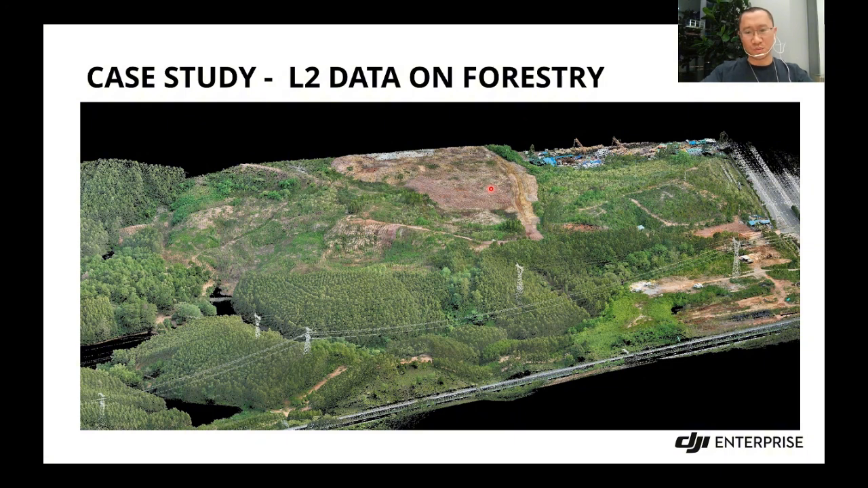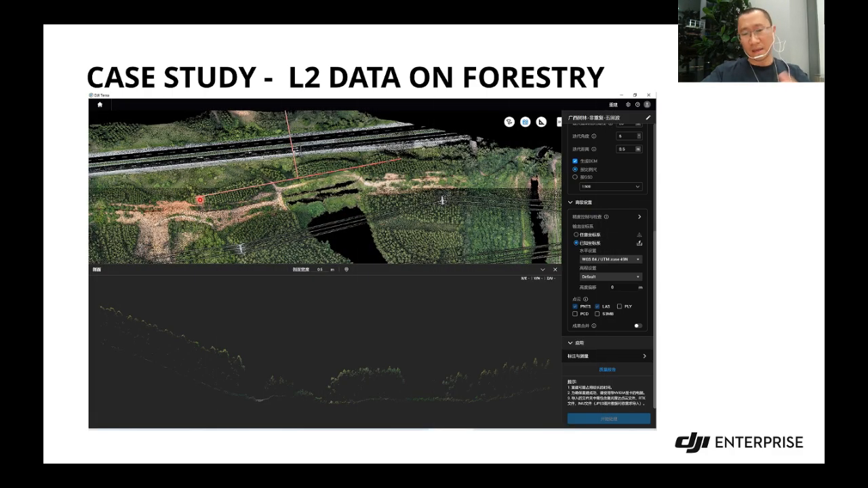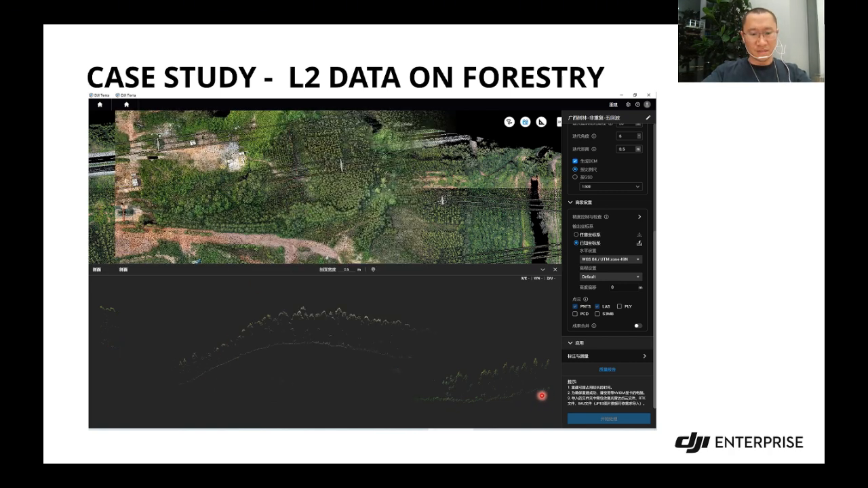Because if you are doing roads or bare ground, you can use photogrammetry. You can use the Mavic 3E. That will be good enough. So okay, let's see the penetration. I'm just providing the final results. Let's make a cross section here, and you can see lots of ground points under the trees. Let's switch to another position.